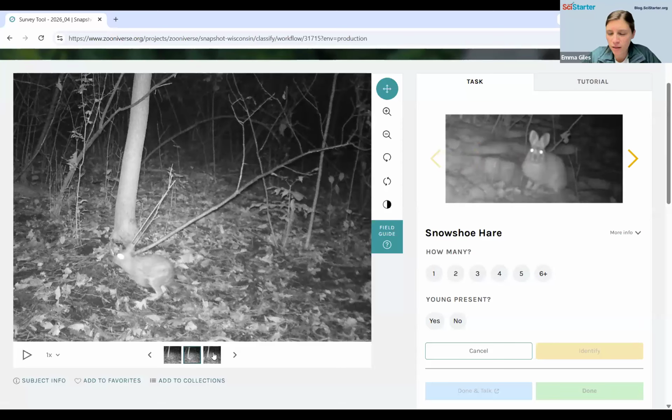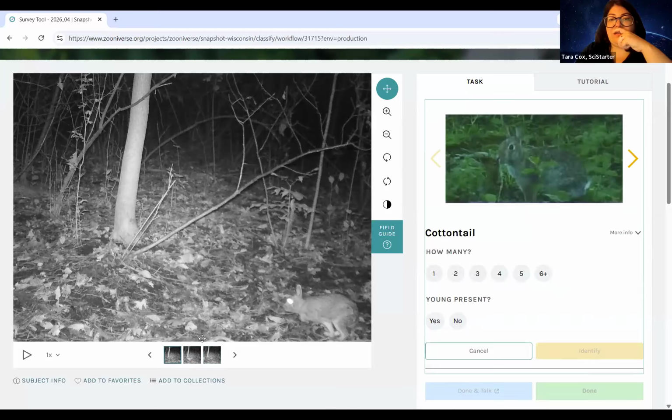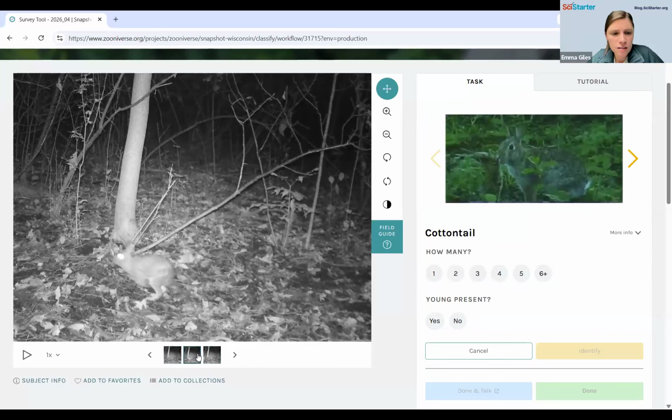Okay, Susan thinks cottontail based on leg length. Okay. Leg length is a good one. No tail, no snowshoe hare? If it doesn't have a tail, I feel like... oh, this does have a tail. I don't know. Yeah. I just feel like there might be a little tail there. No, yeah, I think so.